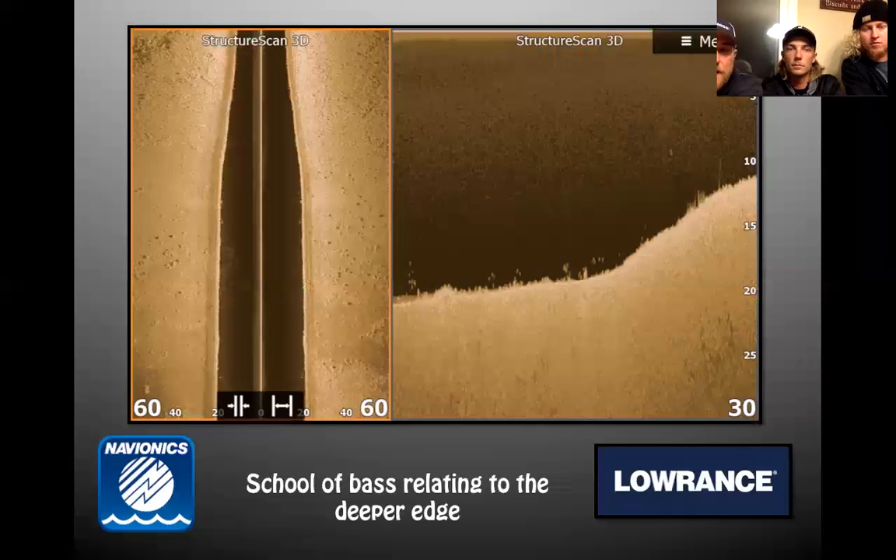Here we got structure scan and down scan. I like down scan sometimes for smallies, especially on reefs. This is them. They were up on top the day before when I took this. Then all of a sudden I didn't get bit on there, and then I found them all out here off of that deep edge. A lot of times you think those deeper ones just don't want to feed as much. They're off to the side. They're a little more chill. Weather moving them around. Wind can push them on one side because of the current. Yeah.